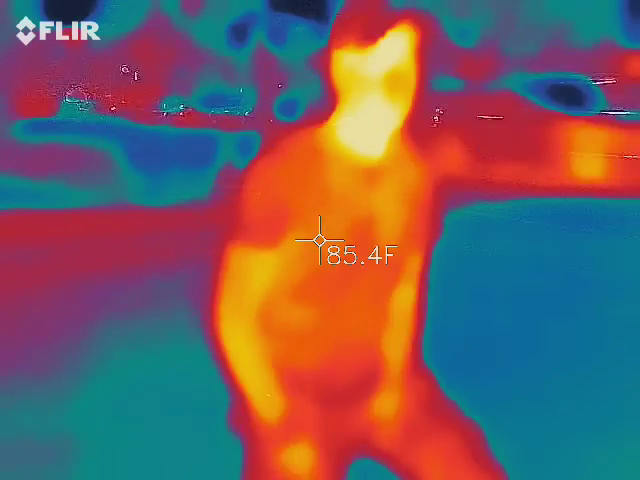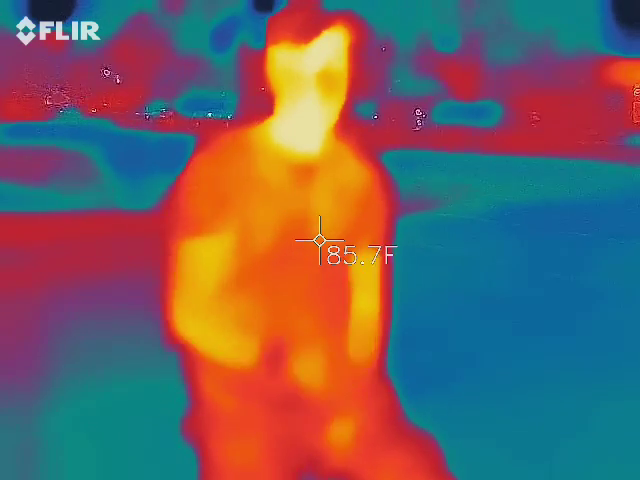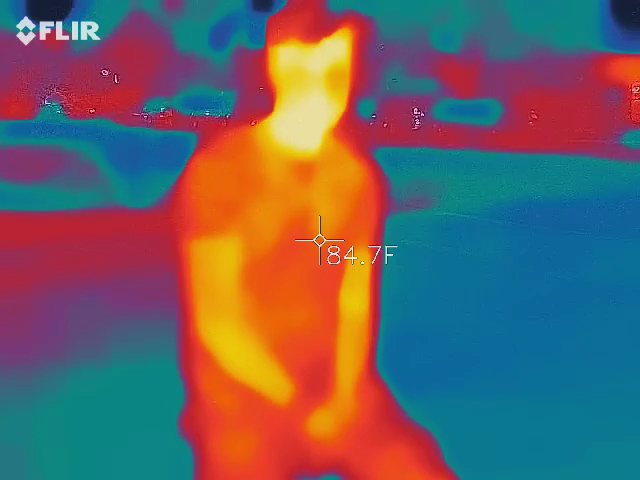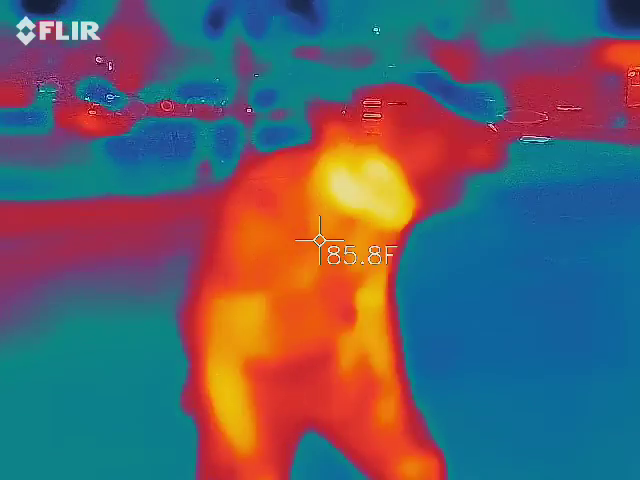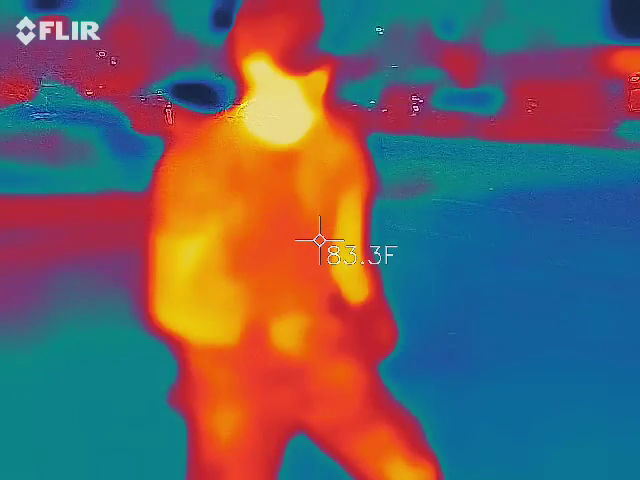No, that's actually an Android. And that is actually a FLIR attachment that's meant for electricians and mechanics. So I went with the real deal on that one. There are apps, but they don't really do much. So I went with the real deal on this guy. Because he hates iPhones. Yeah, I do too.